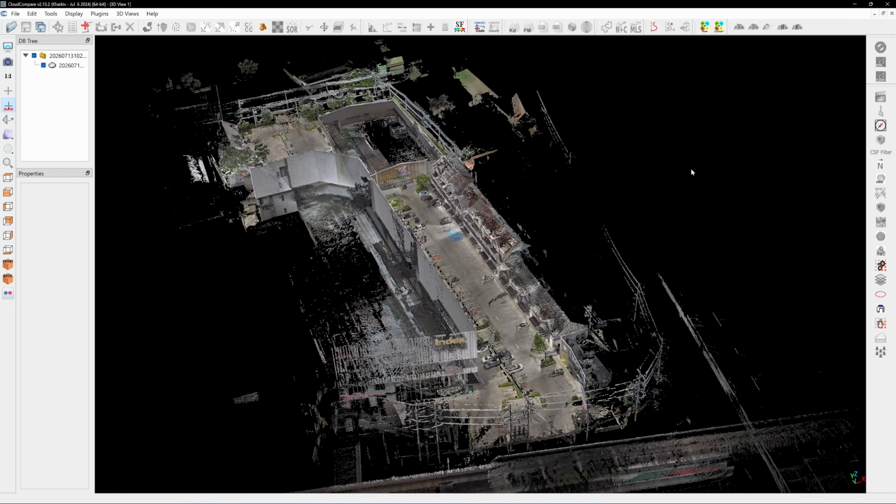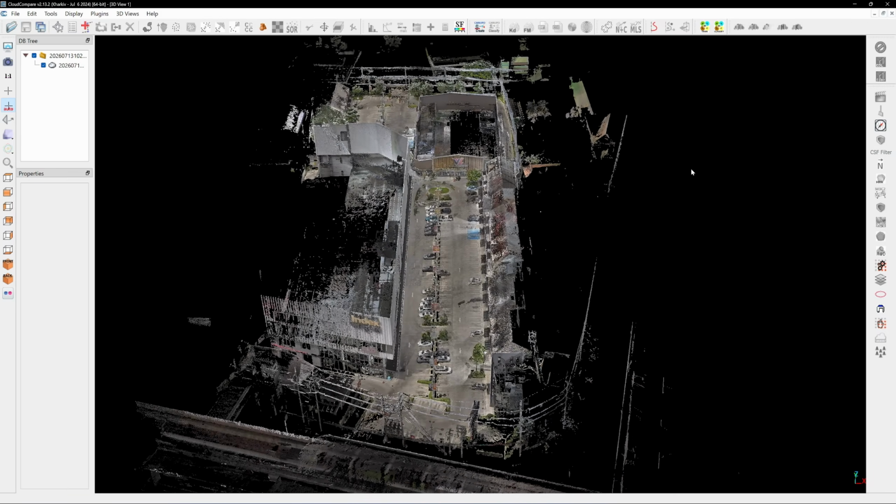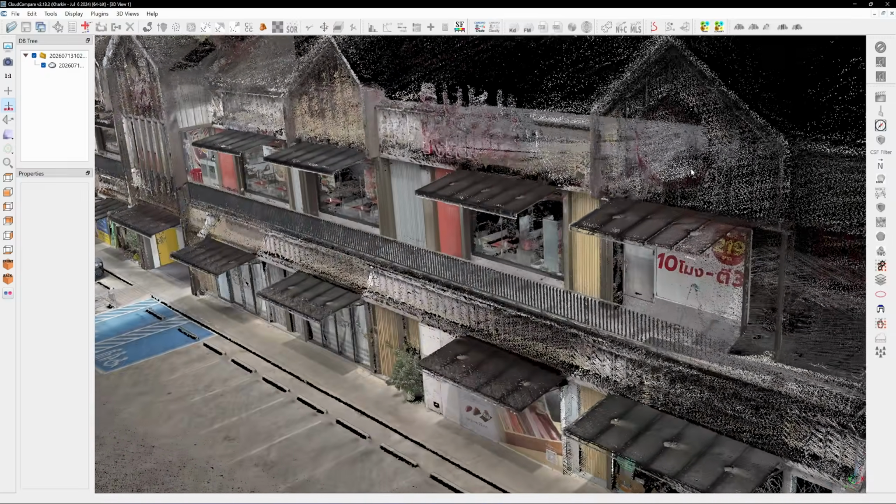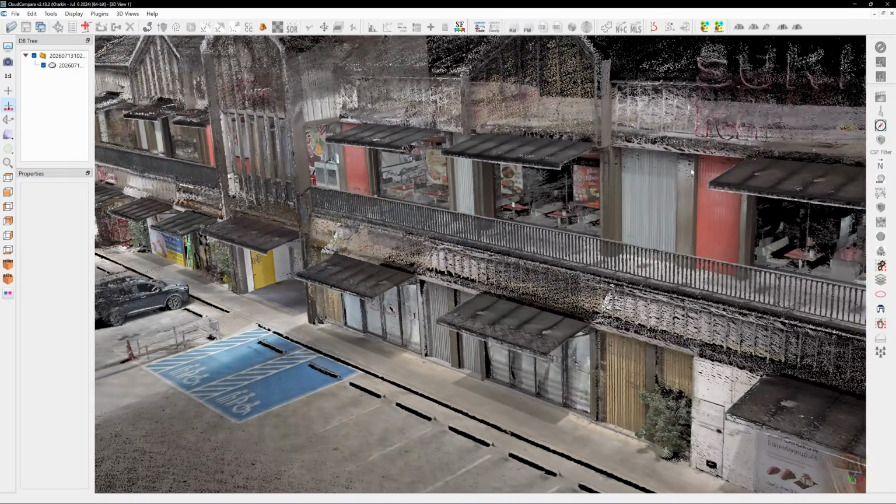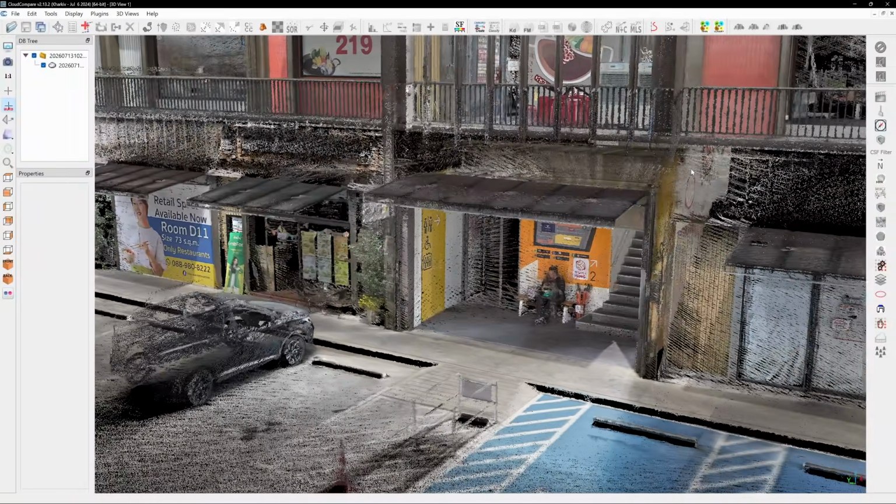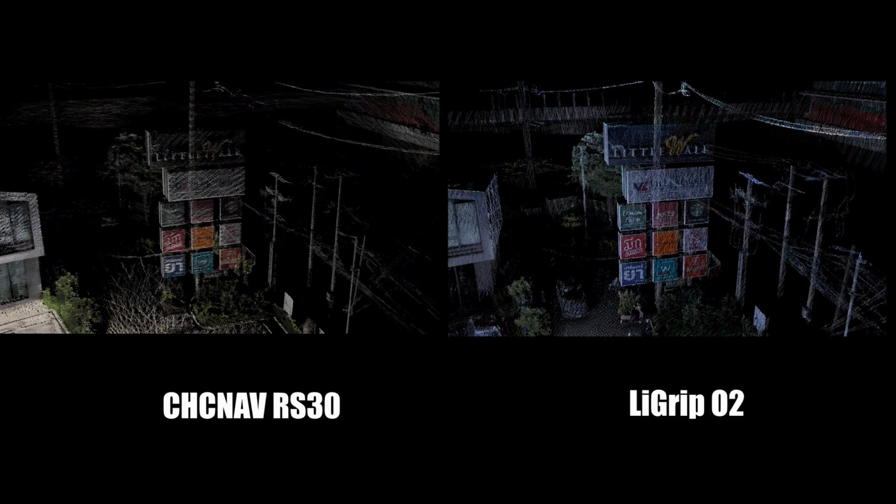Here's a scan of a shopping mall with a trajectory length of over 1 kilometer. I will use this dataset to compare the colorized point cloud results against the LiGrip O2 and the Pocket 2. Over this signage, the LiGrip O2 produces noticeably higher detail and a denser point cloud.